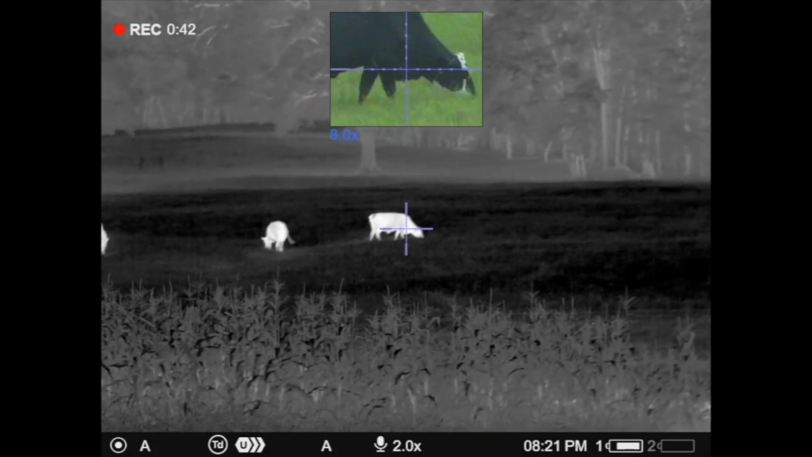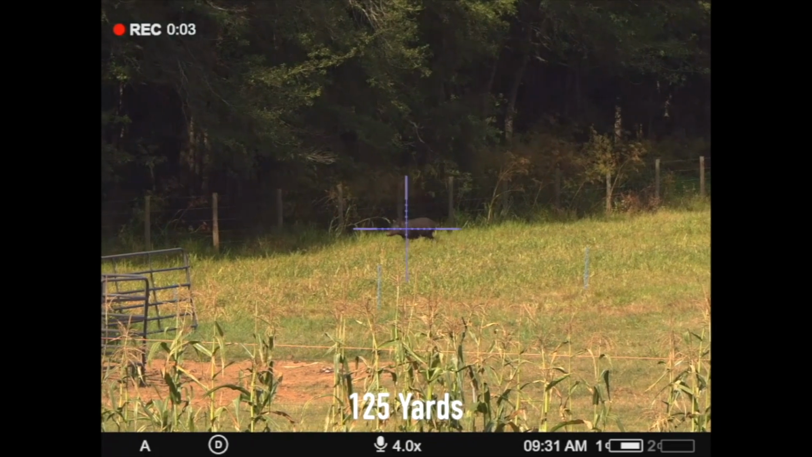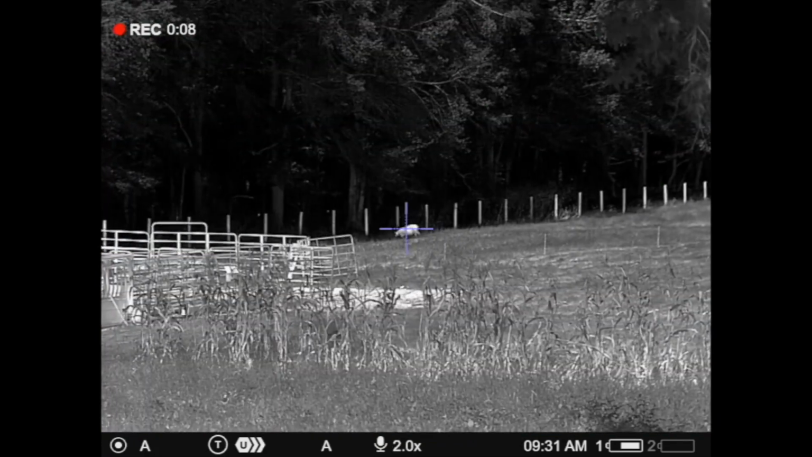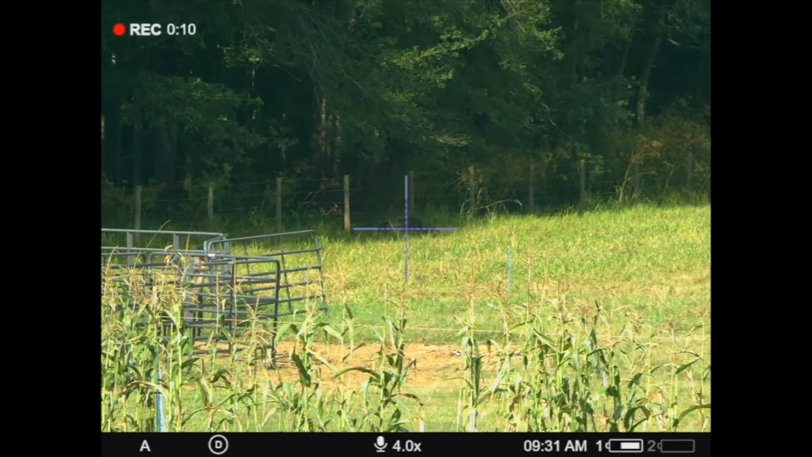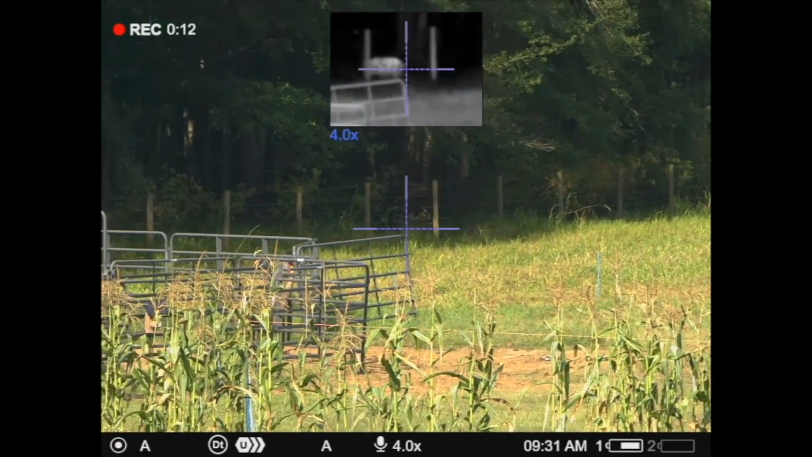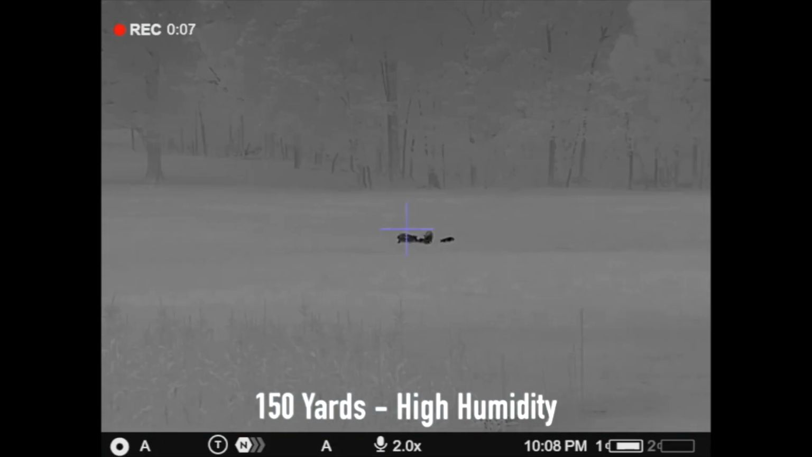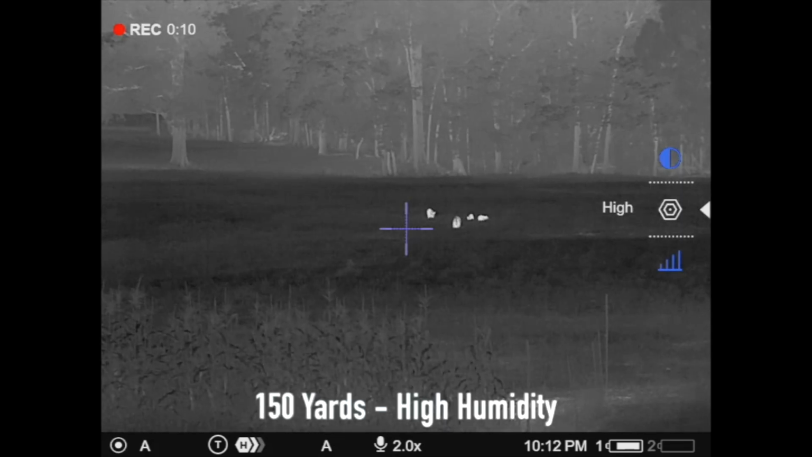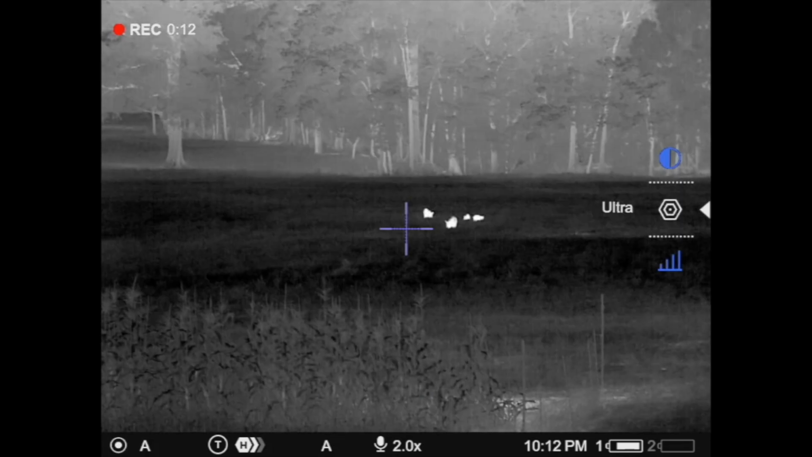The thermal channel has a sub 25 millikelvin NETD rating. What does that mean? That means it's a very sensitive sensor that gives you good image quality, and it performs very, very well in high humidity, rain, high dew point, poor conditions. We'll talk more about that a little bit later in our discussion.